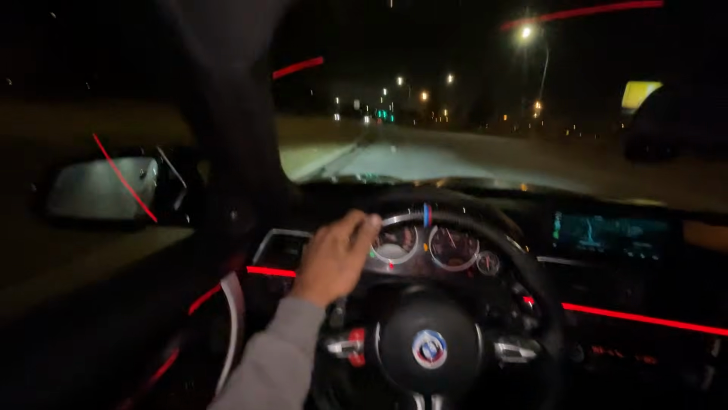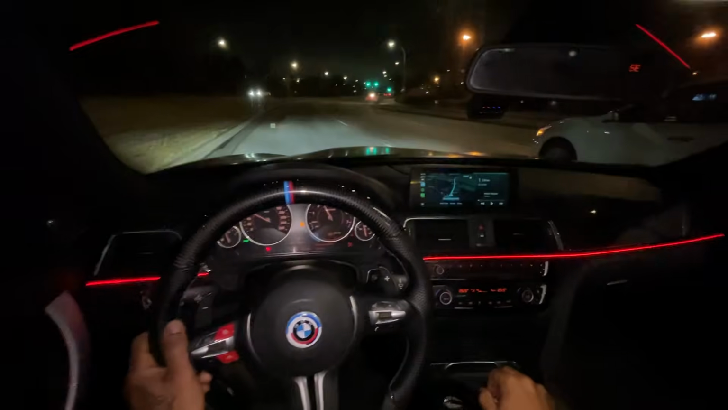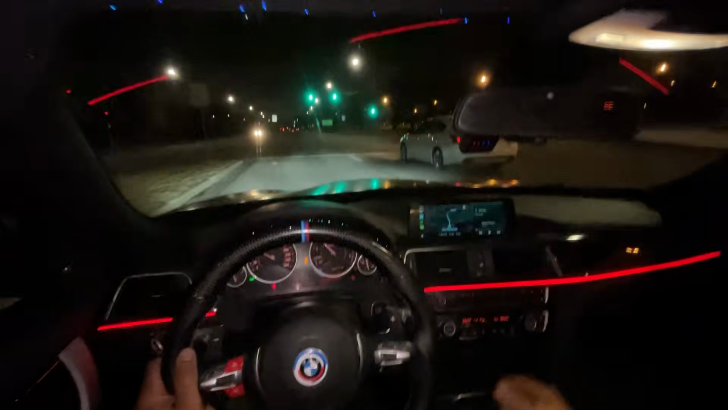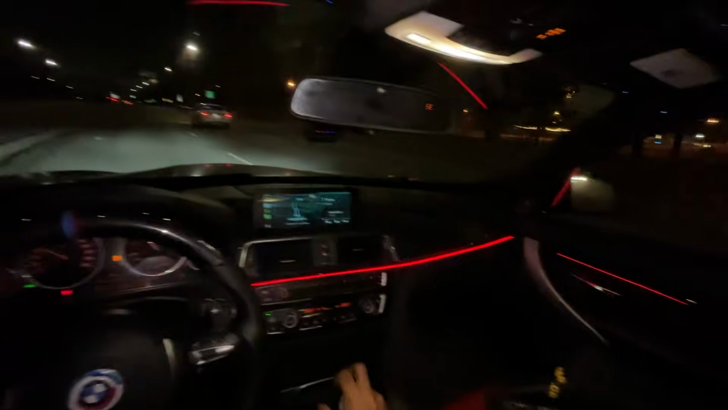As most of you guys know, my dream car is an F82 M4, so it's probably easier to just go with my dream car instead of getting a project car, because with doing that I could have afforded an M4 to be honest. But that's just a whole different world. I'm not sure yet, just something I've been thinking about. Let me know if you guys think it'd be a cool idea in the comments.